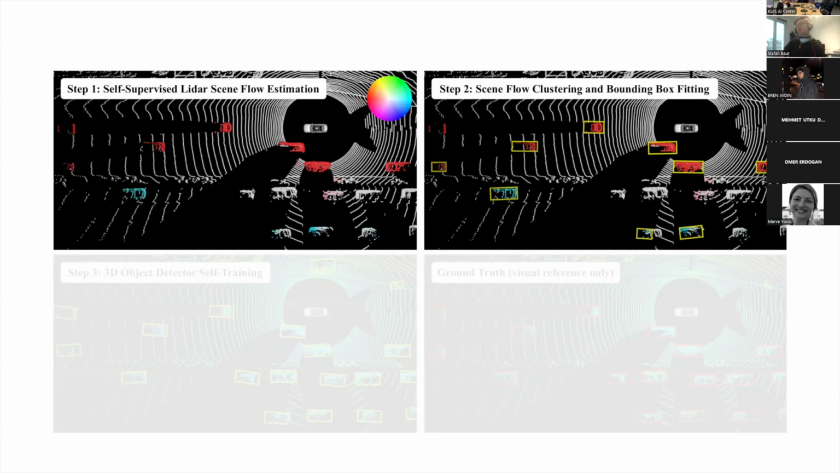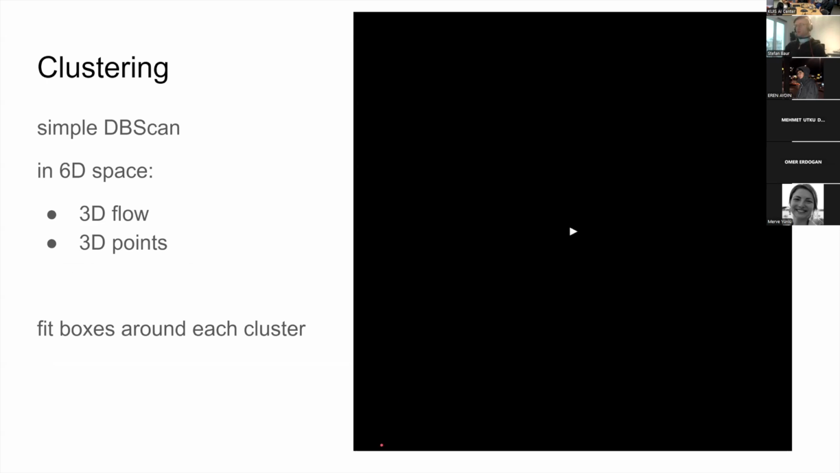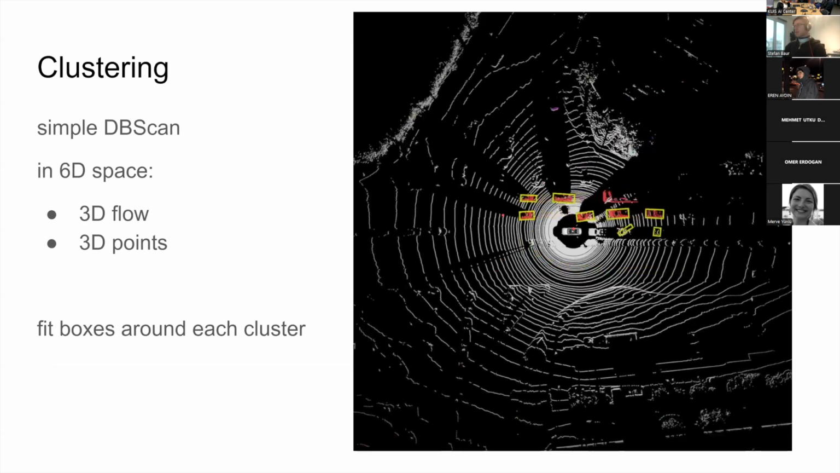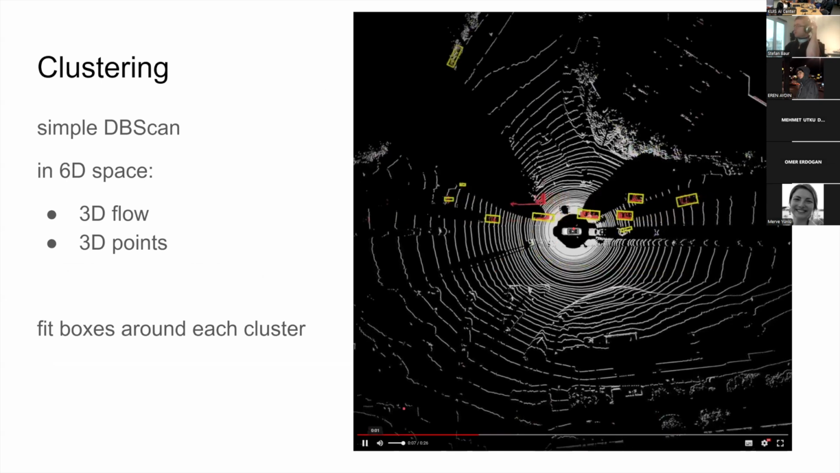Once we have that, we have the scene flow, and we have corrected it for the ego motion. We can then do clustering and bounding box fitting around the moving objects. So basically what we can do now is just go ahead and use DBSCAN and fit really primitive bounding boxes around these moving clusters.